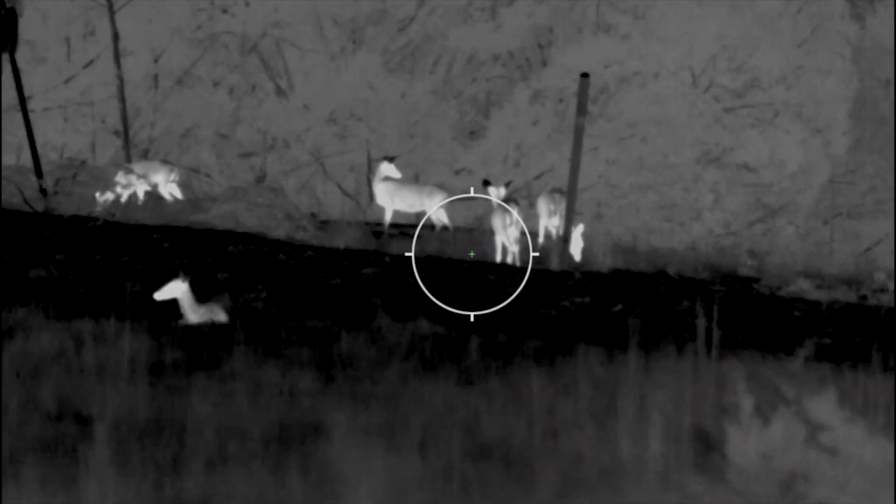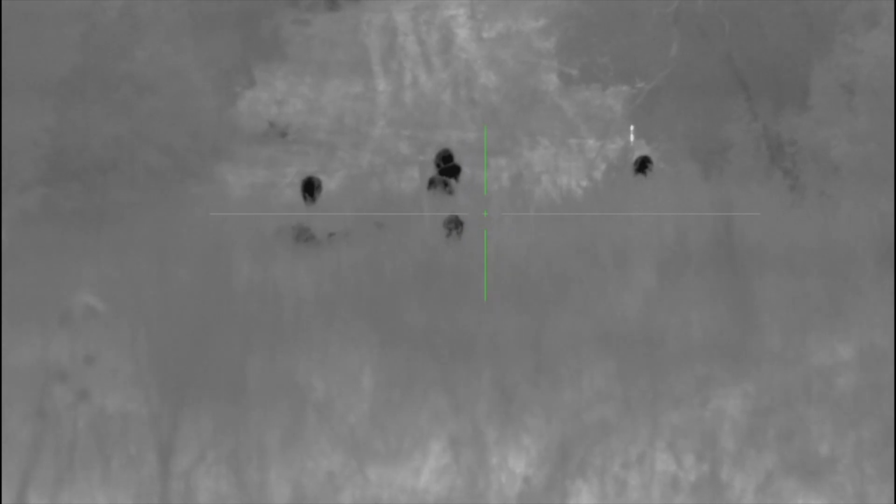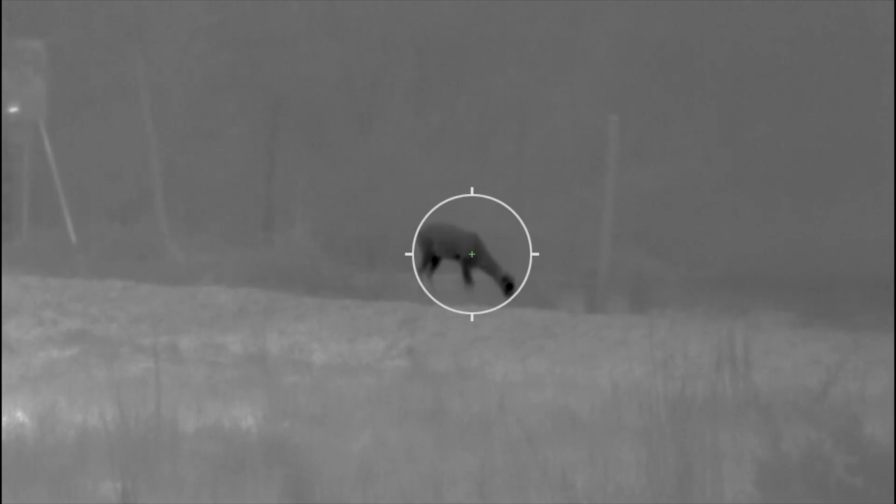This is going to be one of my most memorable hunts because of the amount of deer that I witnessed. This is actually not a good thing. These deer are small-bodied and horn genetics are minuscule. I have one more hunt in Boerne, Texas, and boy, do I drop a trophy. So stay tuned for my next adventure.